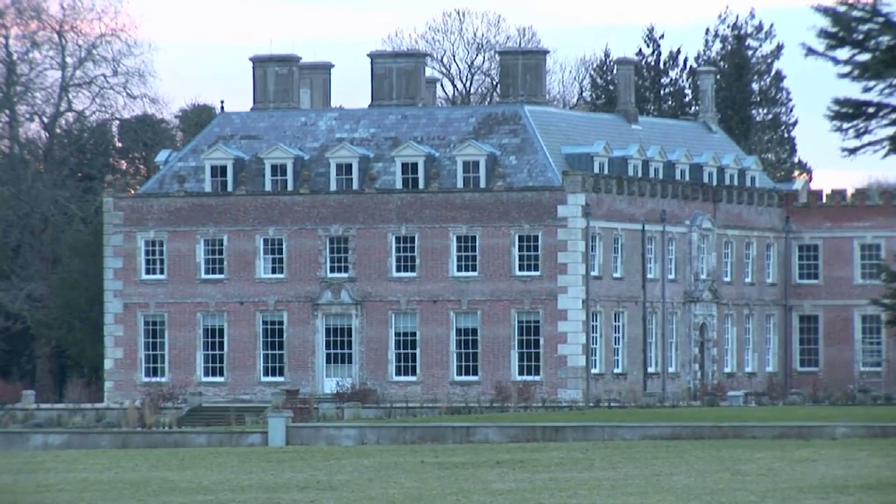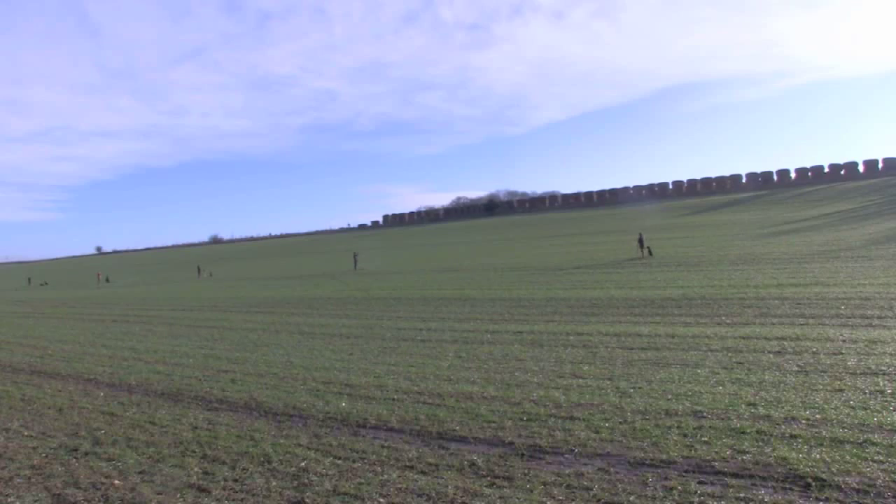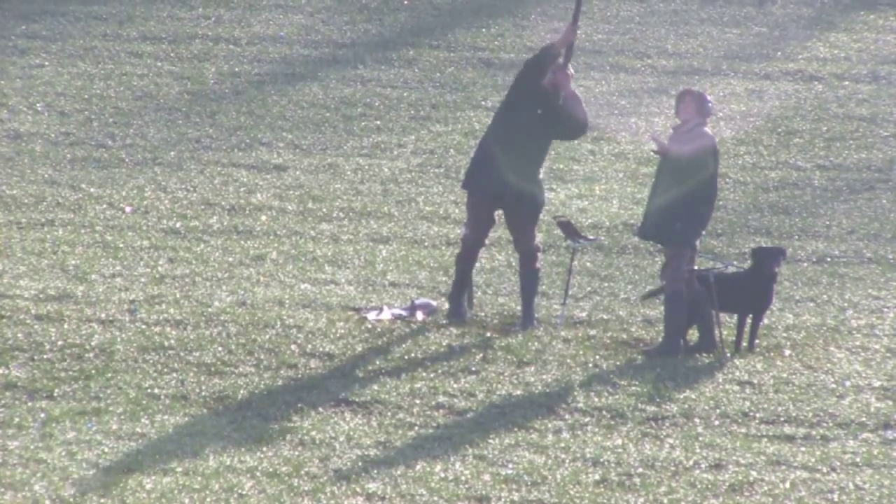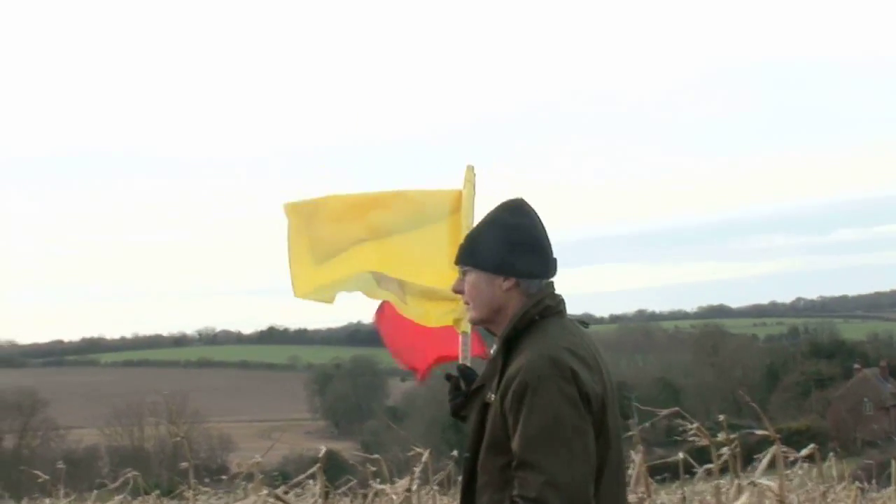Gorgeous house belongs to Lord Shaftesbury. Lovely pheasants, his birds too, and something definitely feudal about today. I am here because I've been bought at a World Pheasant Association charity auction. I've been bought to film the shoot.